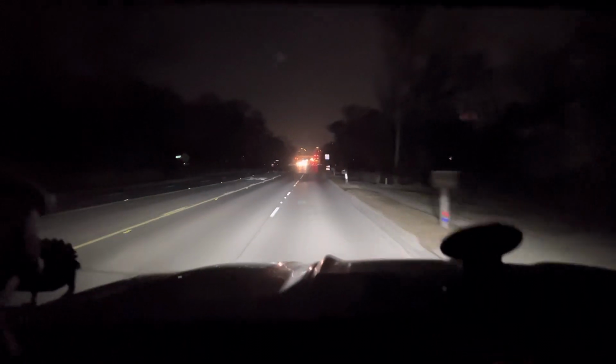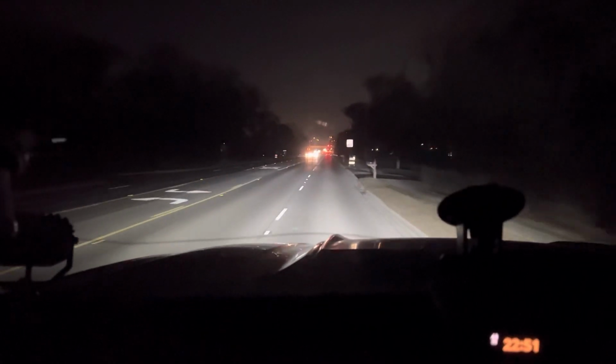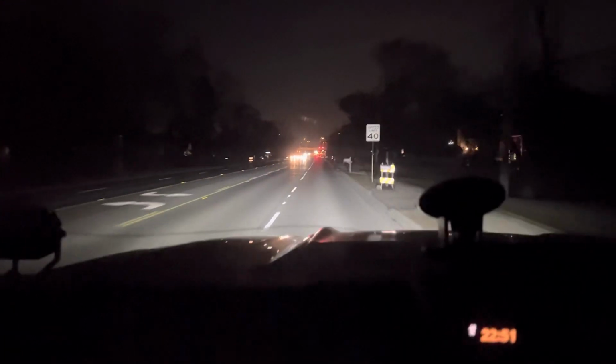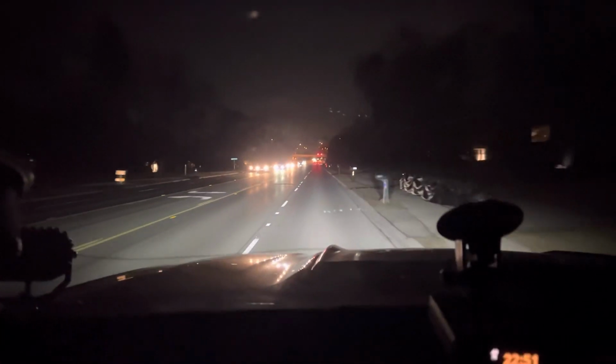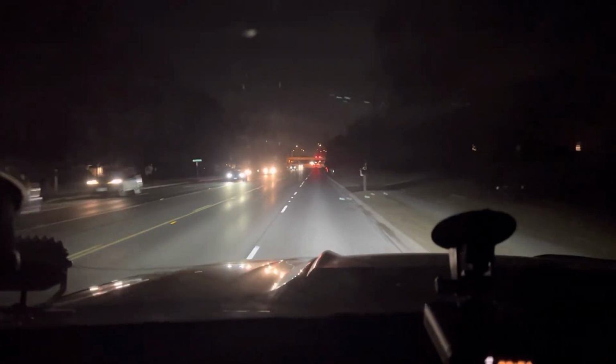So yeah, all in all, pretty decent output for just low beams. No fogs, no light bars, nothing else. And there is something I want to comment on. So let me get this mounted back on the windshield mount here so I don't have to hold it.